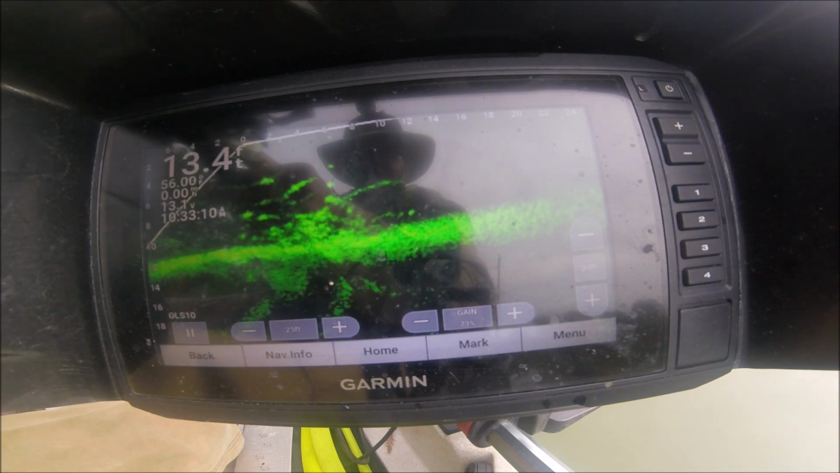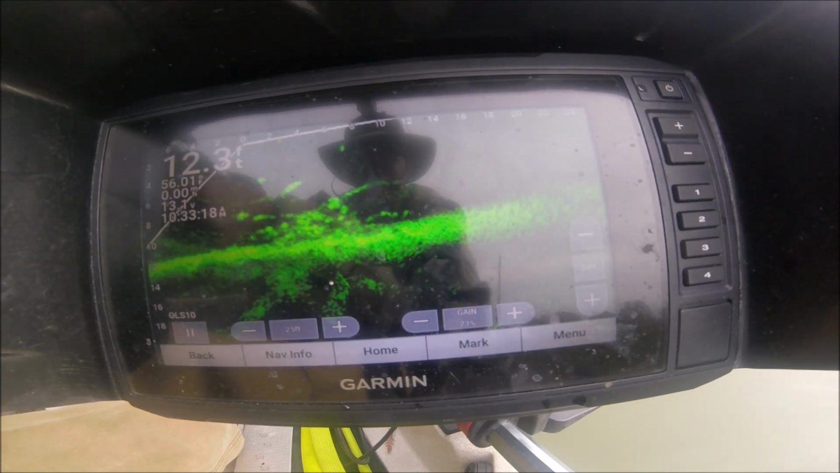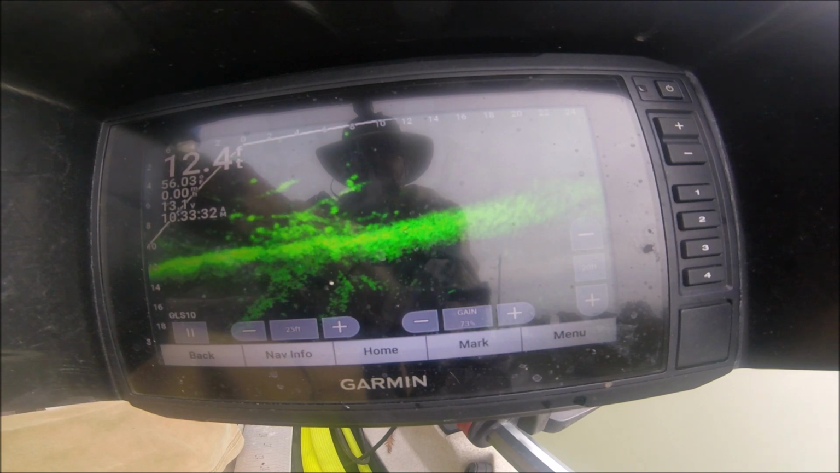He's following it. A couple of them following it. They ain't gonna do nothing. Get over here where somebody gonna hit it at. Look at all them fish following that jig, man.